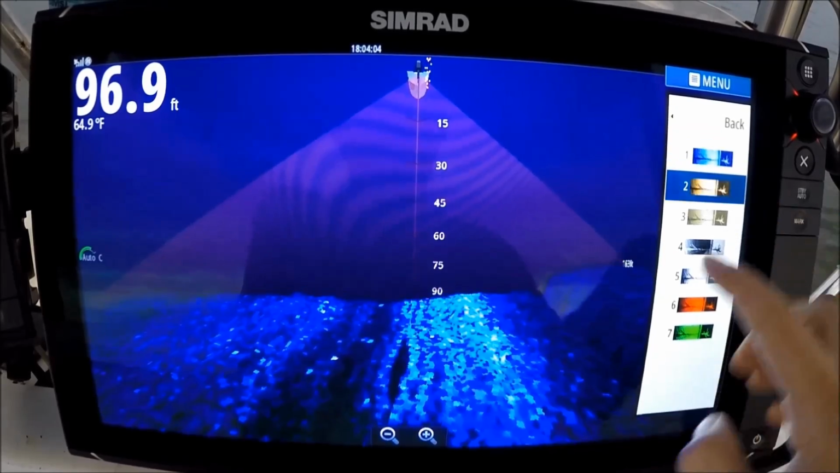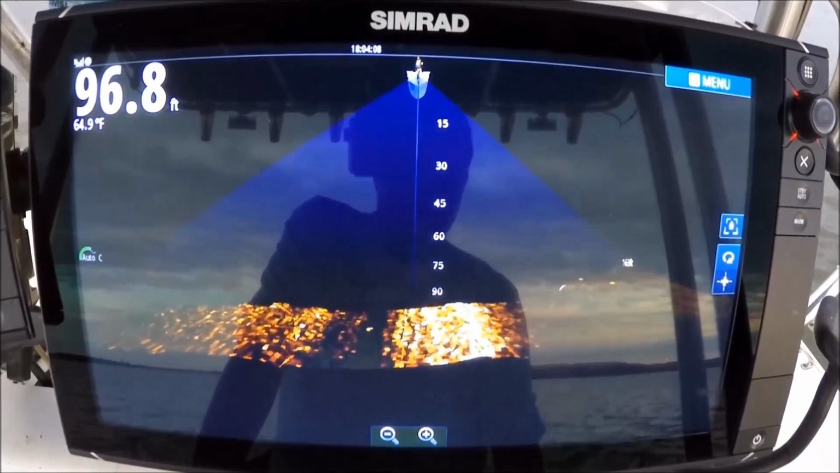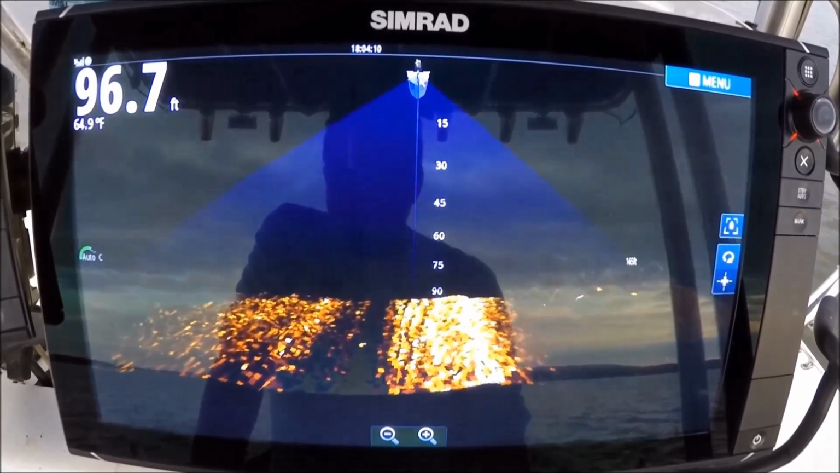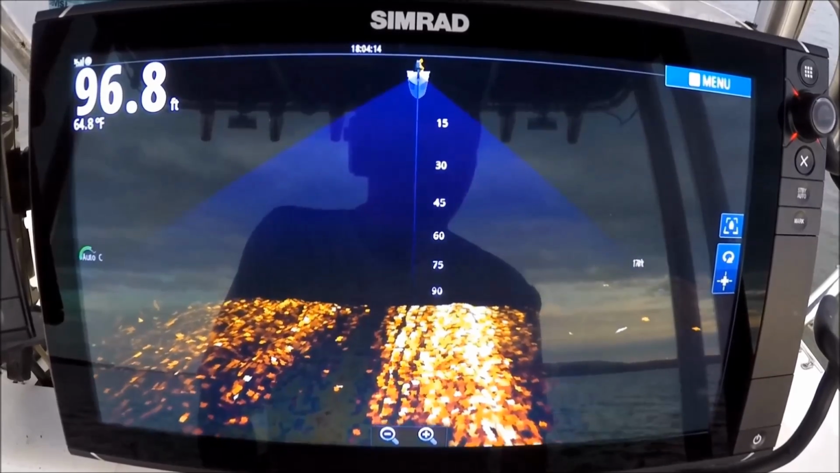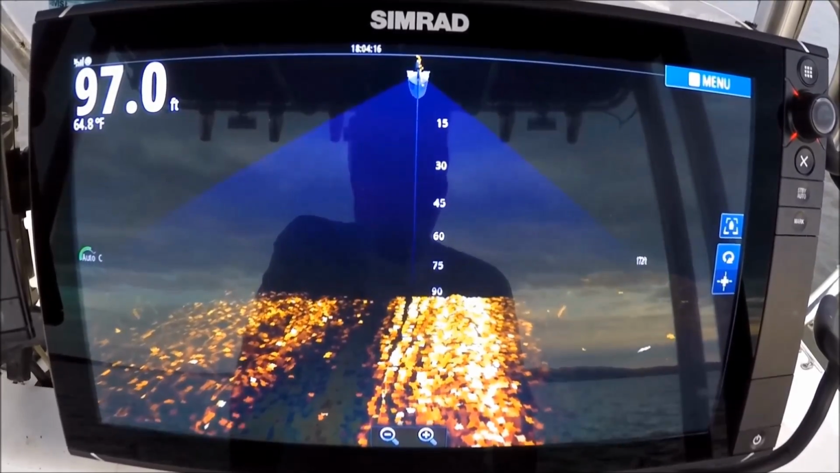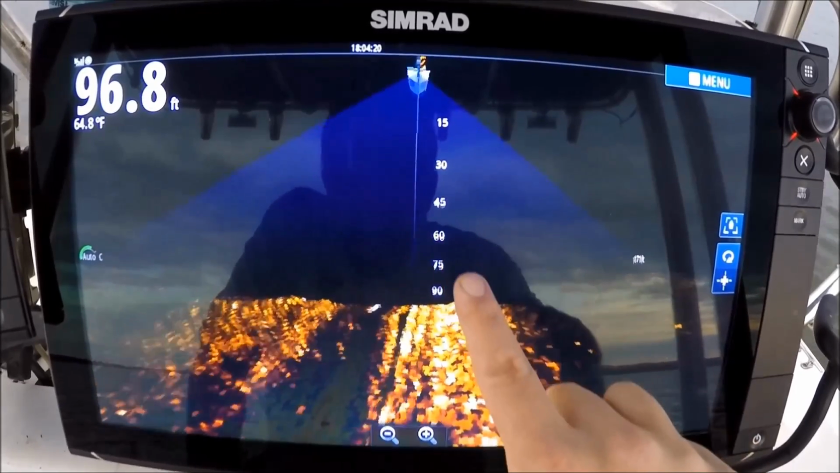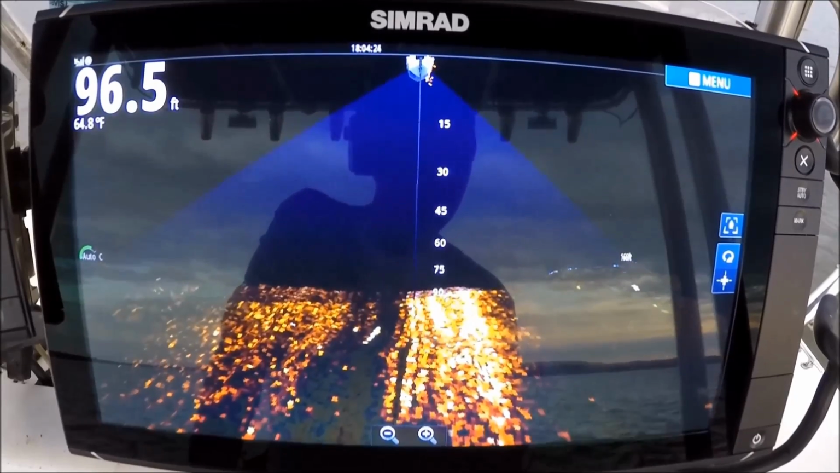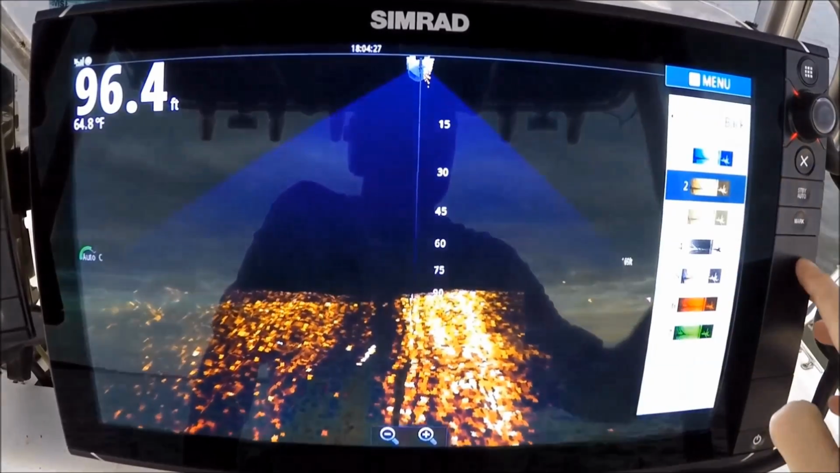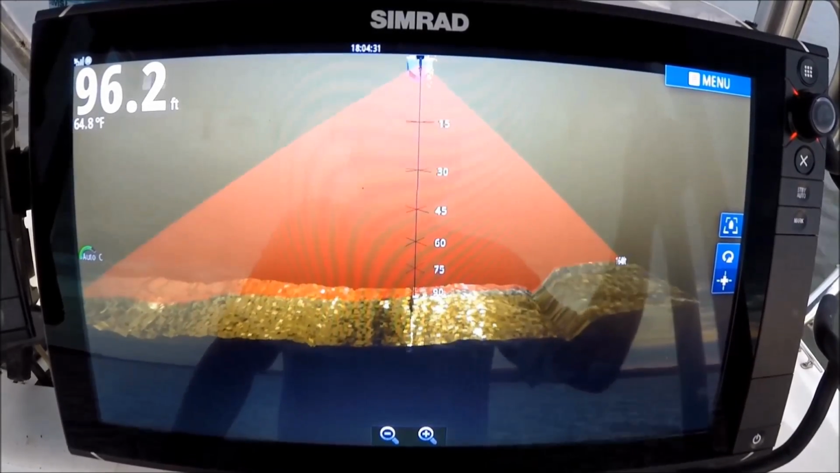Palettes, we'll check out another palette. Here, bait will come up in bright orange or bright yellow dots. There's really no bait in this deep area right now, of course. Another palette, it's a little duller, not quite so bright.